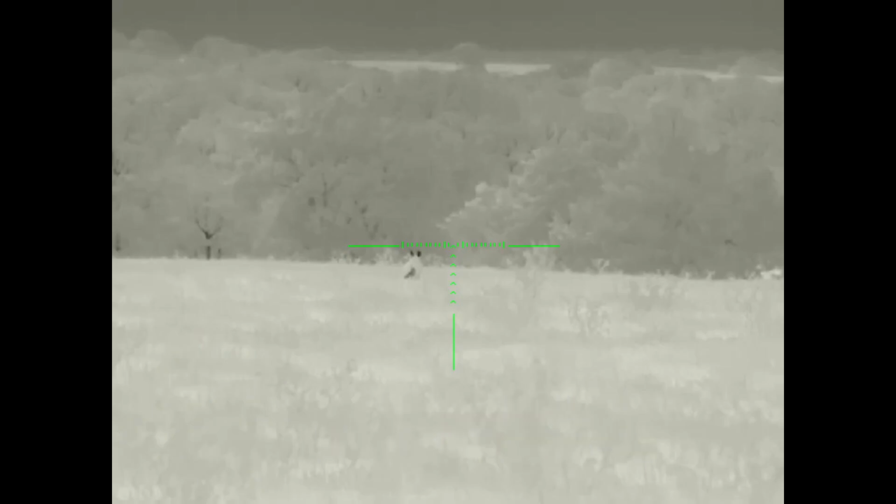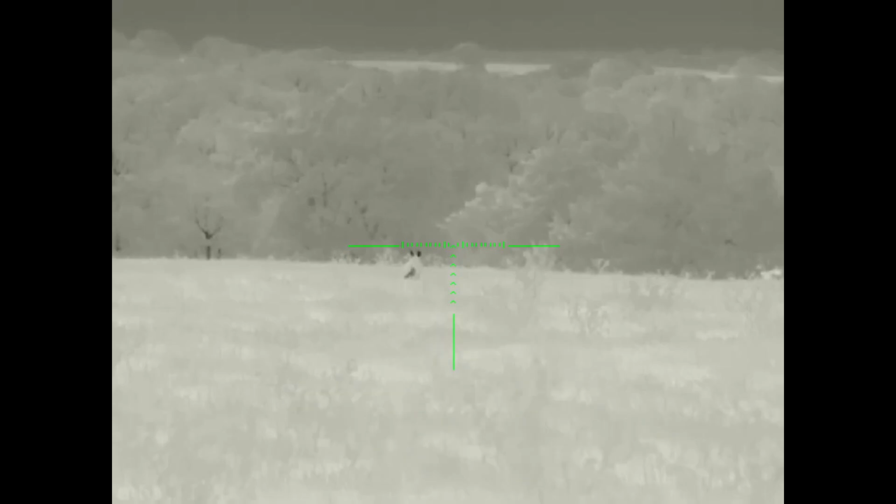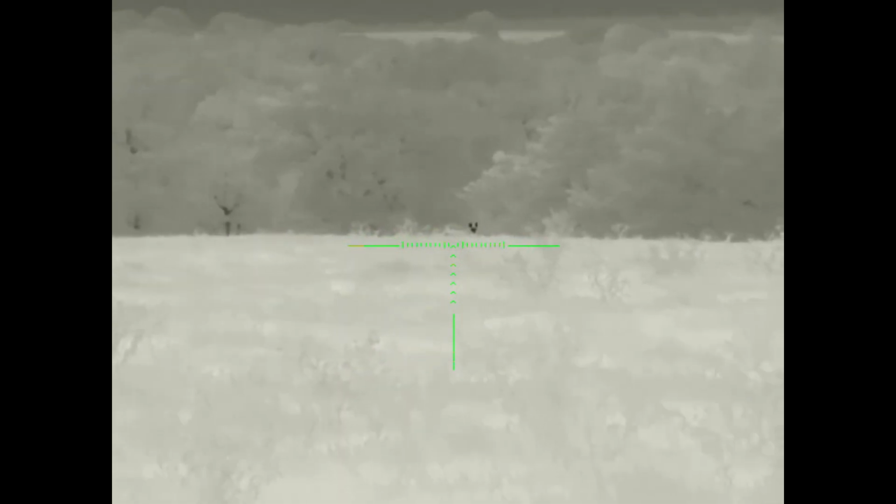And he's got a coyote out in the field that I didn't know was there. He had spied the coyote, told me that there was one out in the field. I didn't know where it was, and by the time I figured out where it was, he's on his rifle and he's shooting. And this is how it went down. He's calling, I start calling.